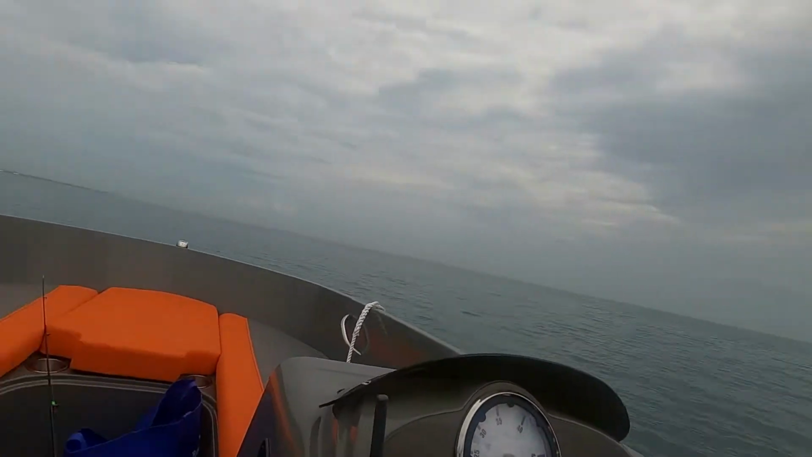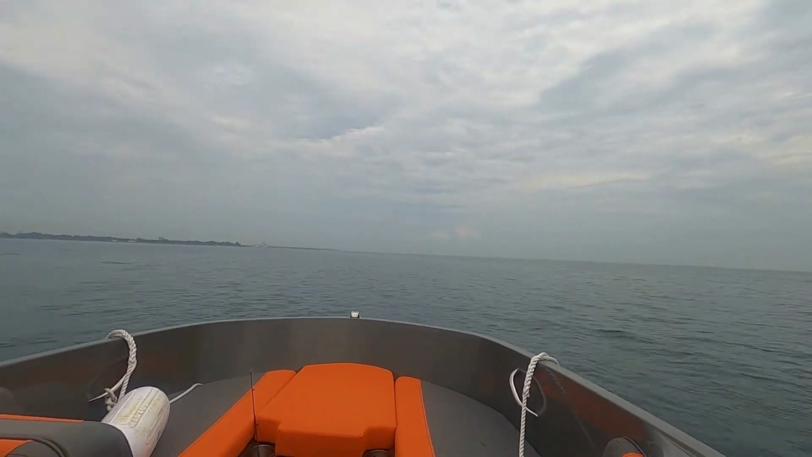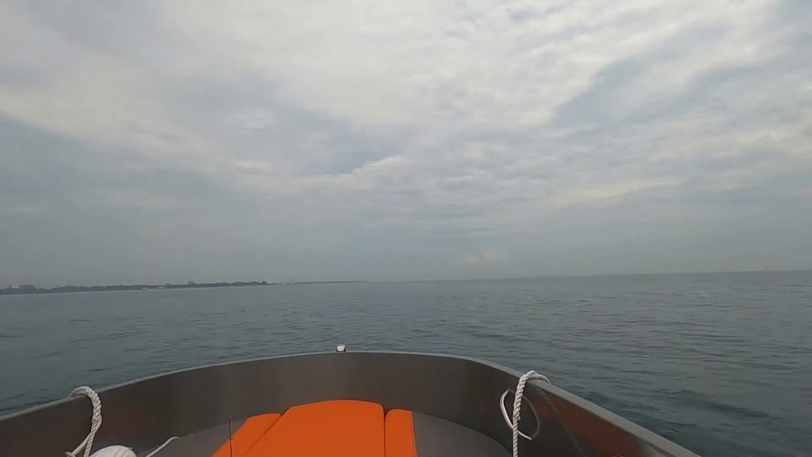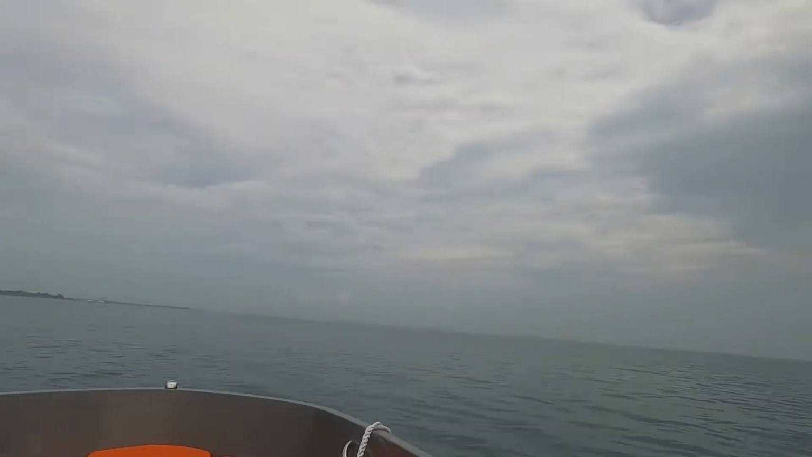And you see these waves we're hitting? We are actually within the break wall still, so imagine if you're outside the break wall. That point over there is kind of where I'm going for. And if I get 5 casts in before the weather changes, I'll be so happy today.